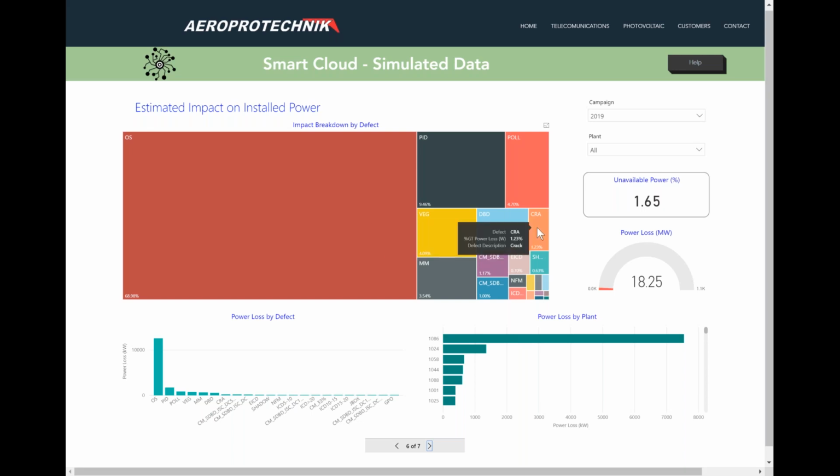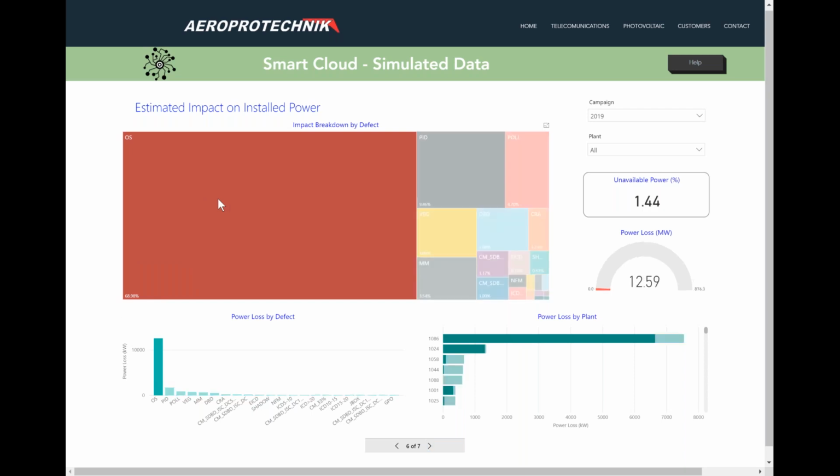So if we say, all right, all of this is very good, but I want to go for quick wins, I want to fix my open strings as a first instance. You can click on open strings, okay? And straight away, for open strings, if you fix them, you would get 12.5 megawatts available, and the majority of cases are in a certain farm, which is highlighted here, okay?